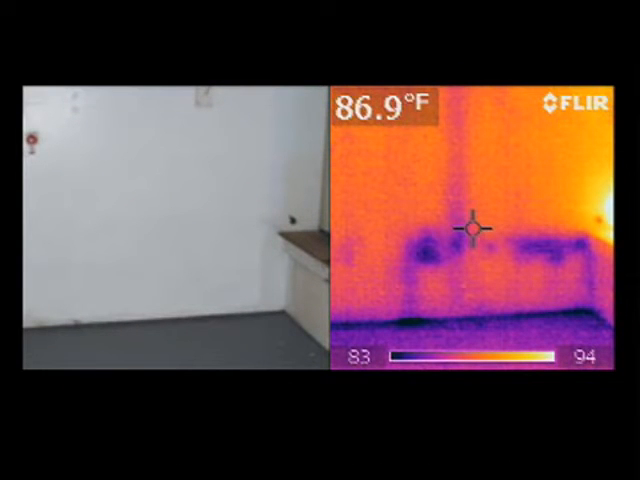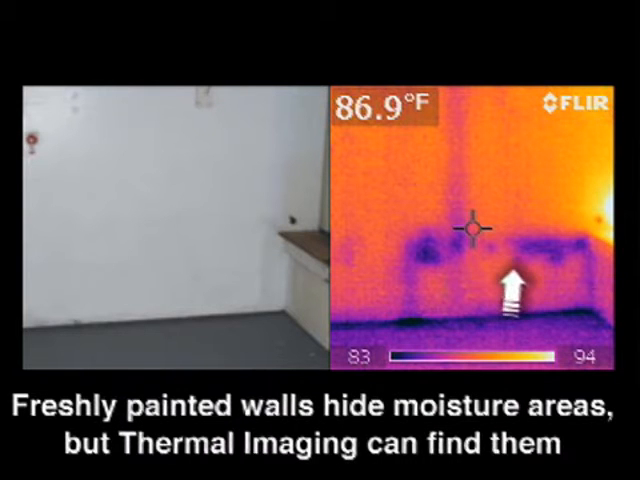Many times when a person goes to buy a home, they'll see walls, ceilings, different areas of the house that have been painted, repaired, and sometimes people will say all the repair items are finished. Well, with the thermal imaging scan, it helps us to see things that the naked eyes may not see. In this particular image, we see that the plumbing repairs did not work completely and that there is still moisture in that wall. Even though it's been painted completely over, there's no stains and everything looks just fine. Fortunately, this was discovered before the person bought the house.